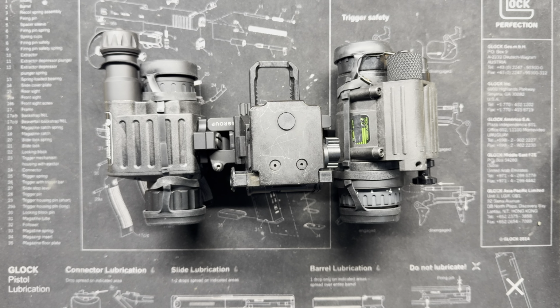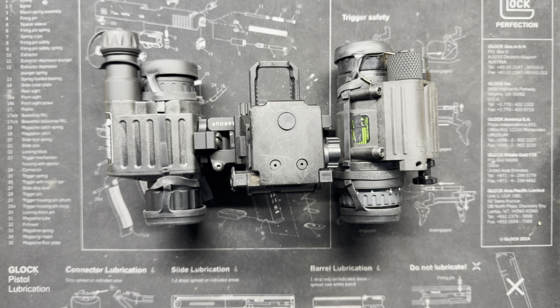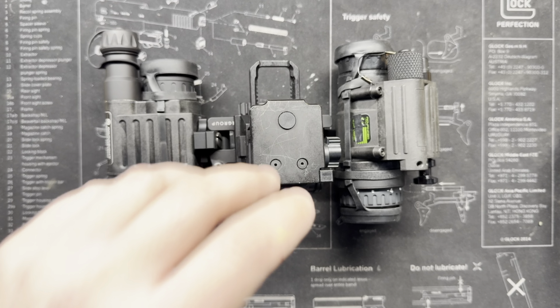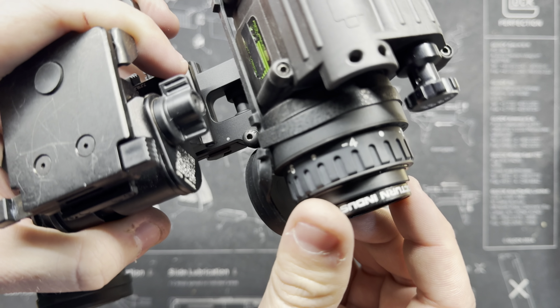So, first of all, transparency, I did purchase these with my own money because of some things I'm about to say about Nocturn. They seem like a great company. They seem like they have very niche little products. Everything appears to be quality built, and they're serving the already niche market of NOD users, night vision users. And I just seem to like all their products. I have their bikini covers here. Check the other video for the review on those. But again, today we're going to be talking about their filter.